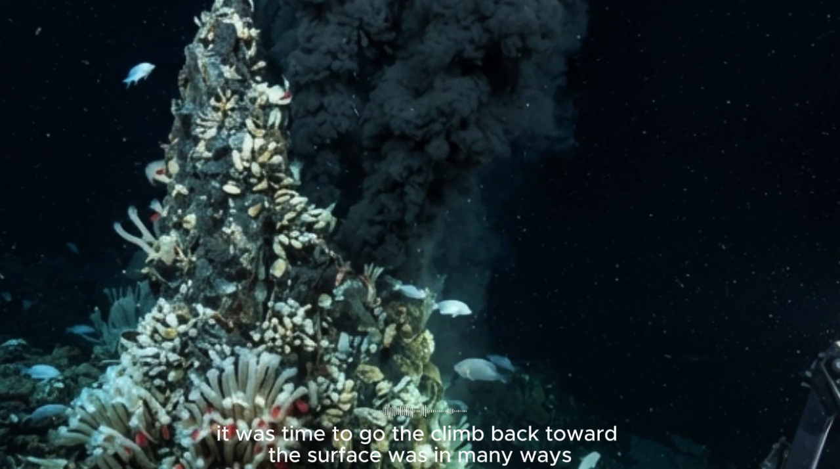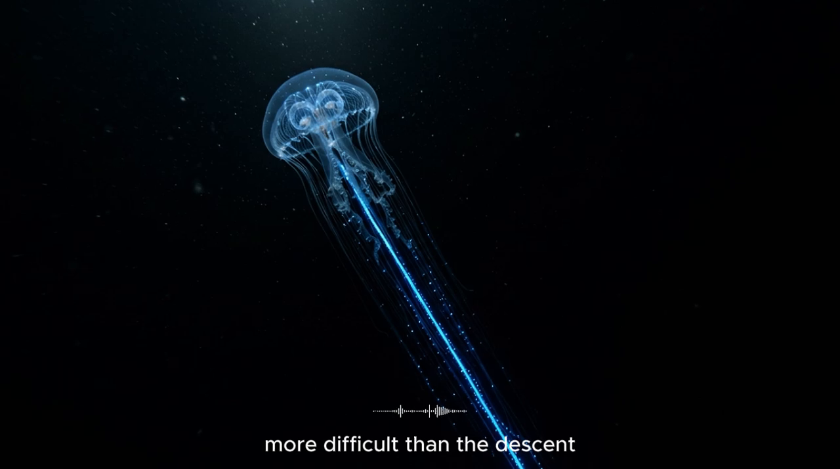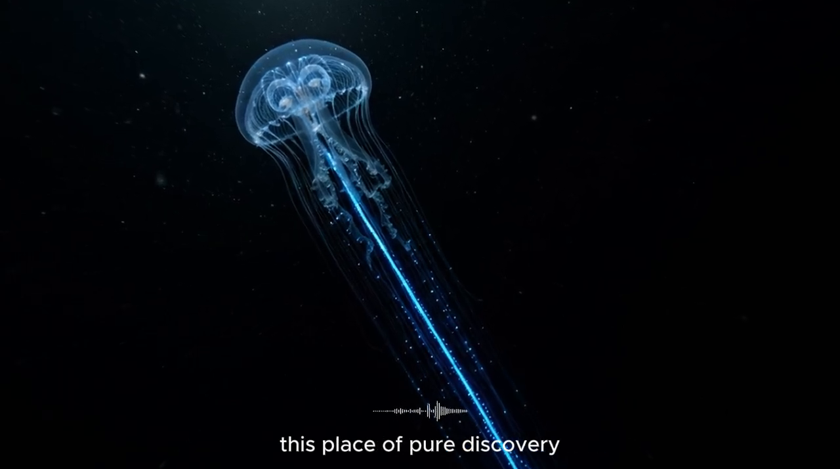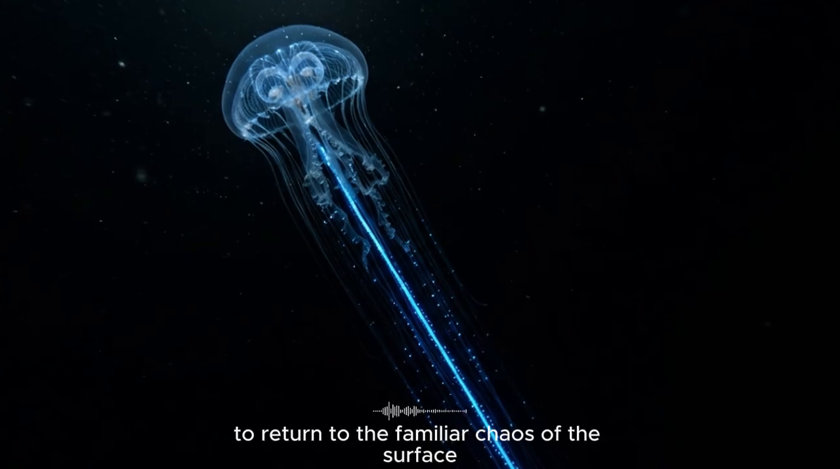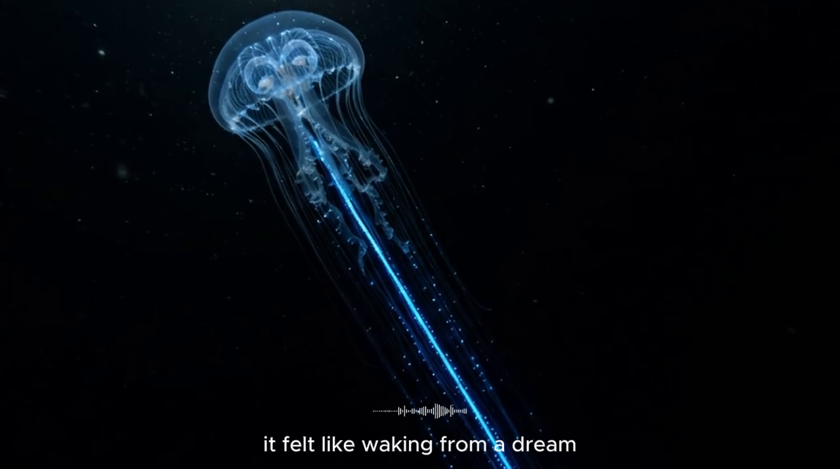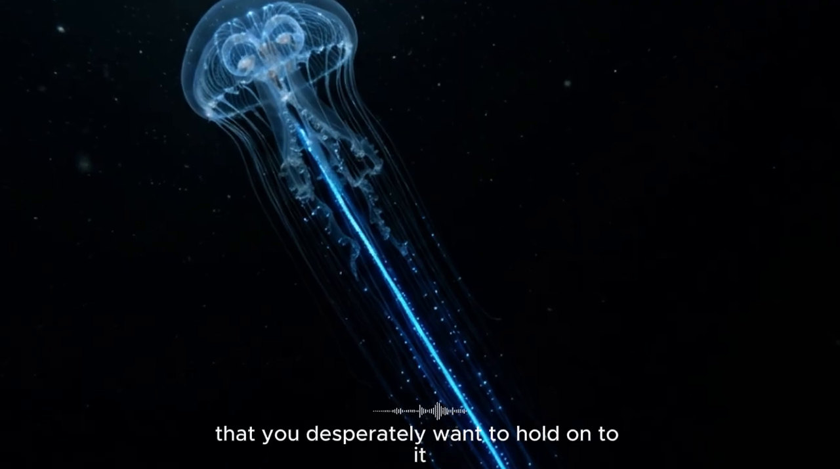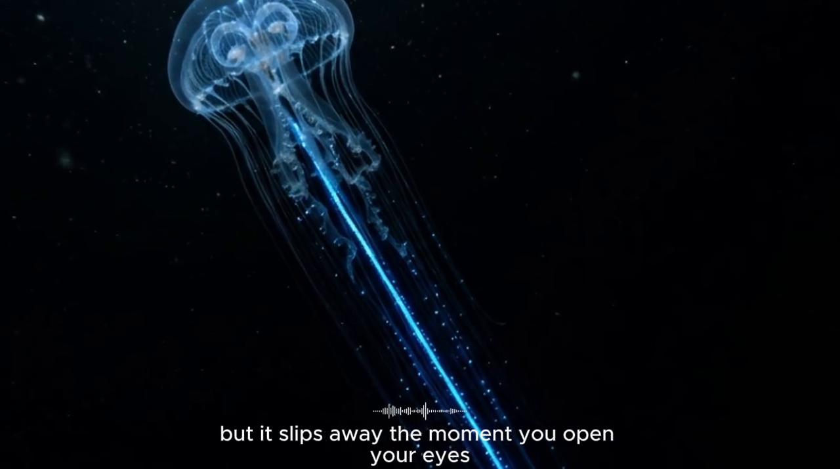The climb back toward the surface was, in many ways, more difficult than the descent. I was leaving this incredible alien world, this place of pure discovery, to return to the familiar chaos of the surface. It felt like waking from a dream of such vivid detail and profound beauty that you desperately want to hold on to it, but it slips away the moment you open your eyes.